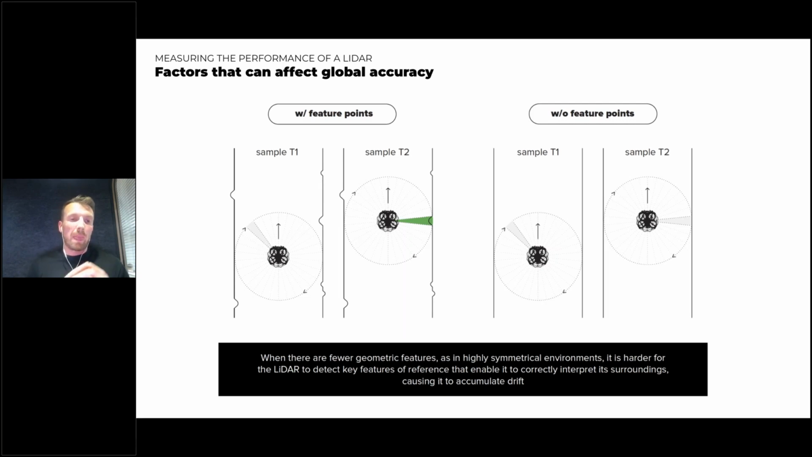So on the left-hand side, you see areas such as indoor objects, such as built-up areas, even some outdoor flying where we can gather really nice sharp key points from.